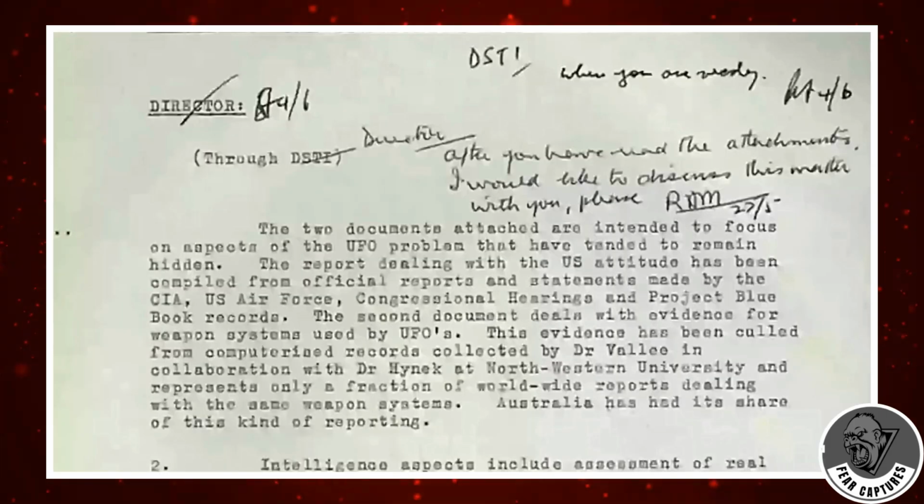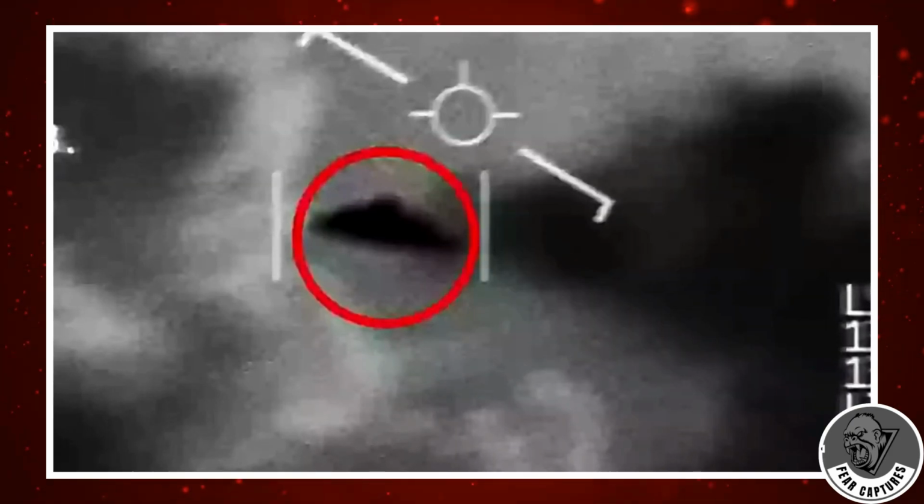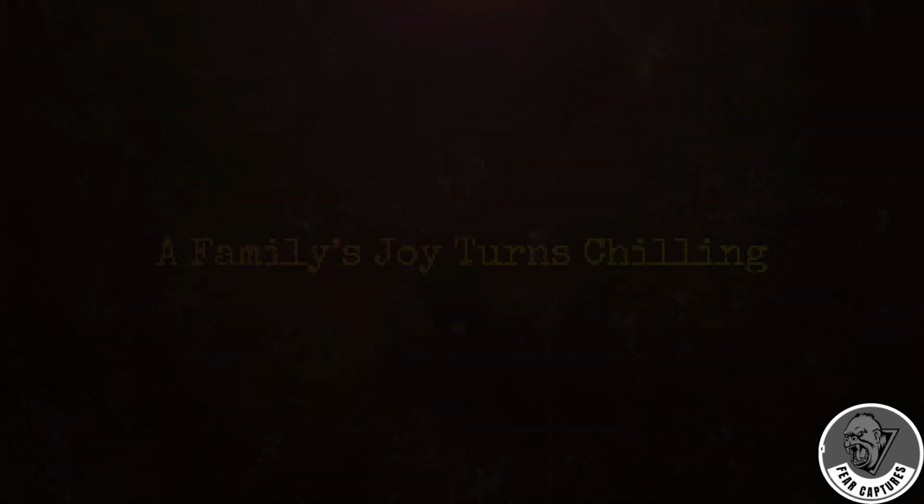Canada's Avro project was a real attempt to reverse engineer the very craft they dismissed as fantasy. Witnesses were mocked, whistleblowers were threatened, and all the while, the blueprints were being drawn. Honestly, at this point, none of it surprises me. So what else is sitting in those classified vaults? If you've got insight or theories, I'm all ears.